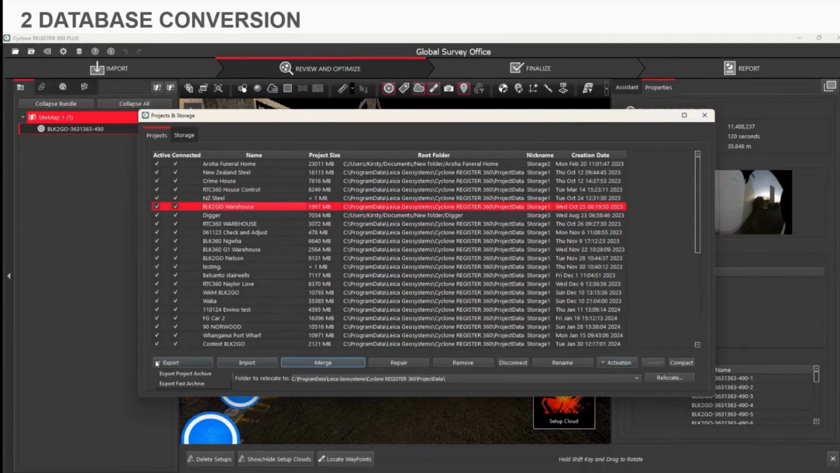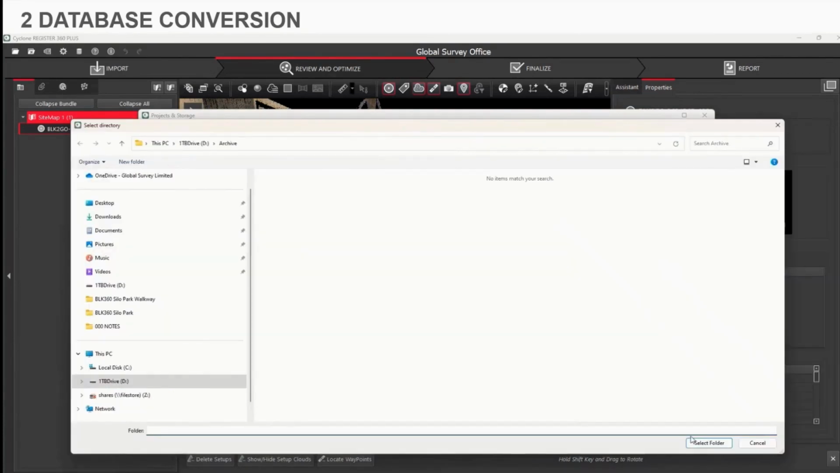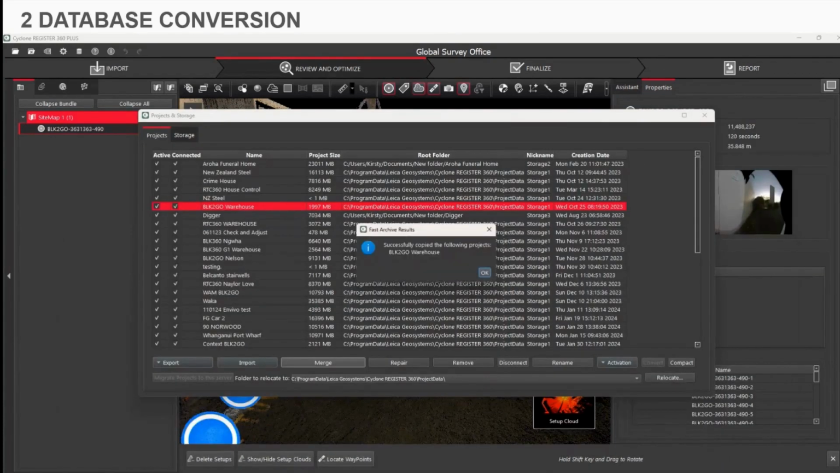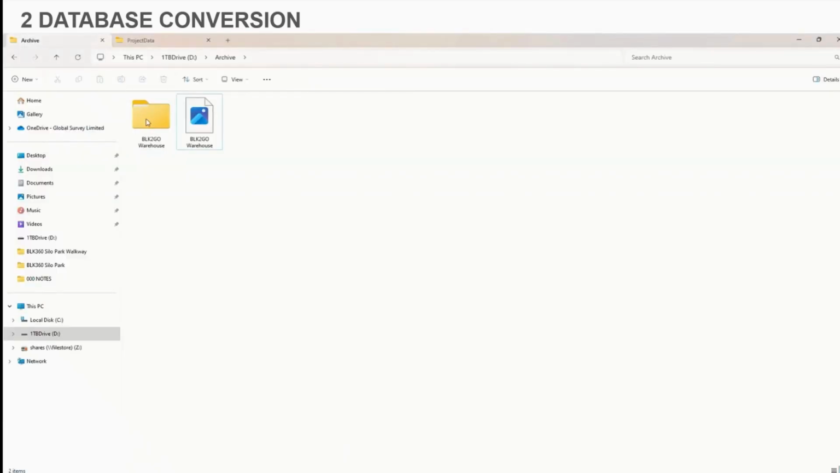If you want to archive a file, just a reminder, it's under that pancake stack, and you can choose whether to do project archive or fast archive. The fast archive is the instantaneous export, and that just gives you the project folder where you have that labeled jumble of letters, which shows you the whole project there. And you can re-import that later if you want to.